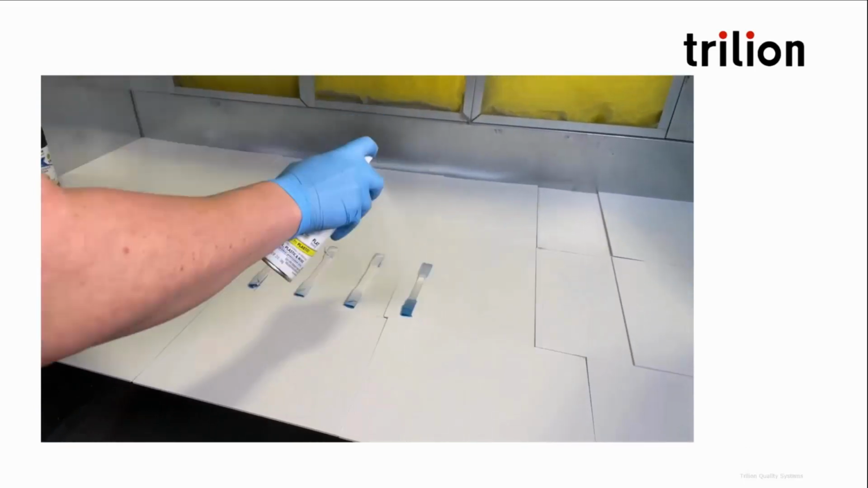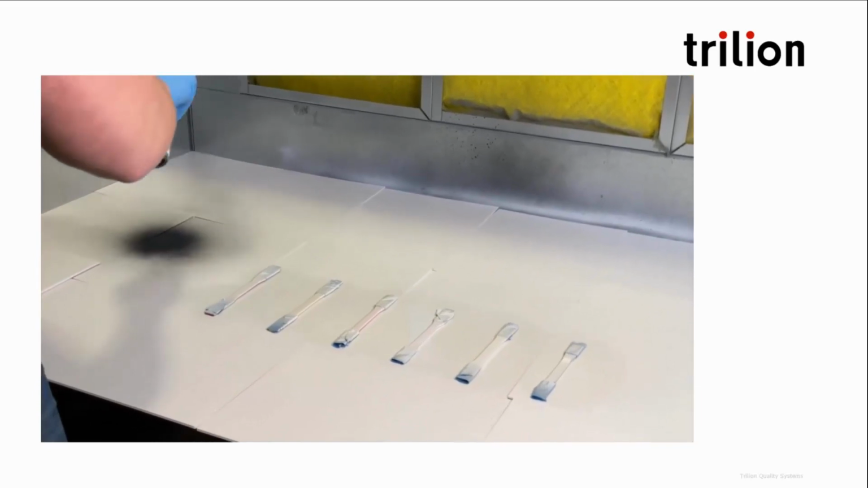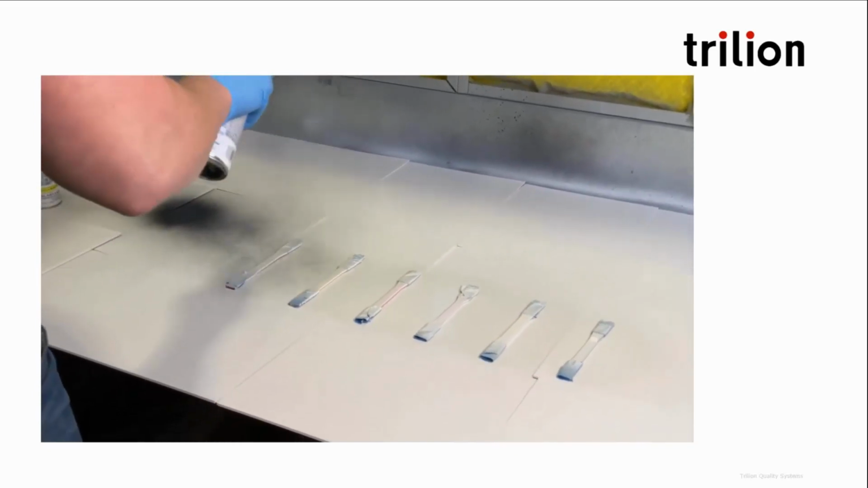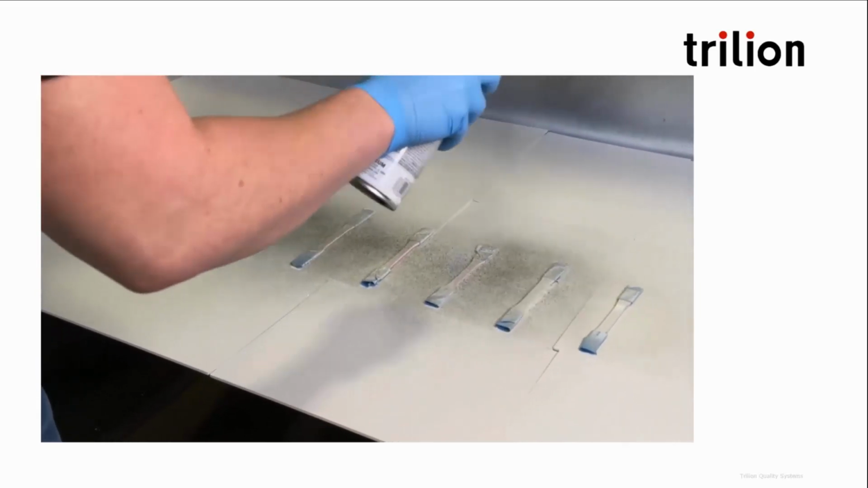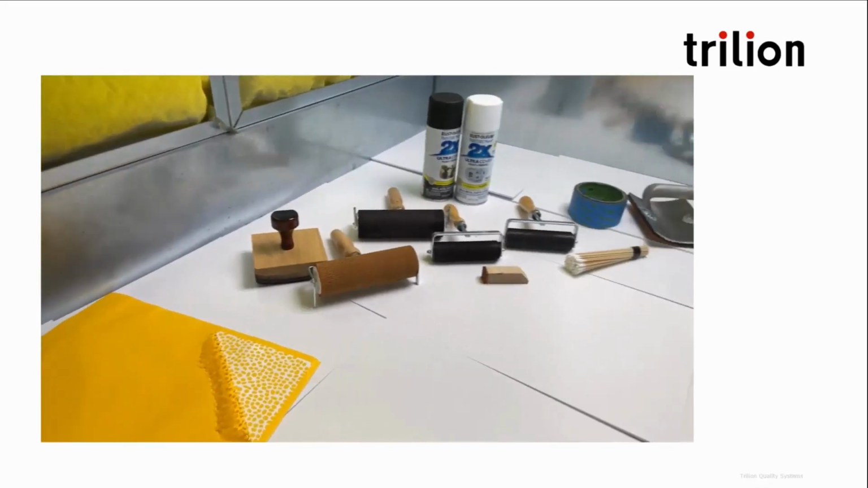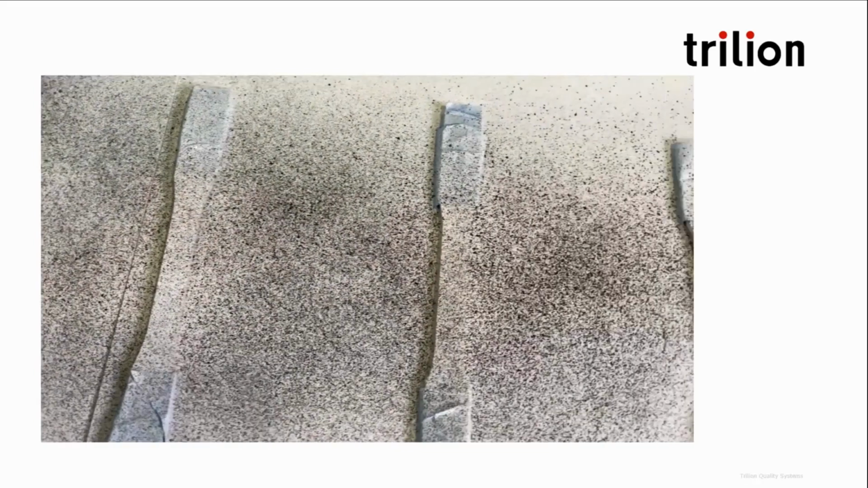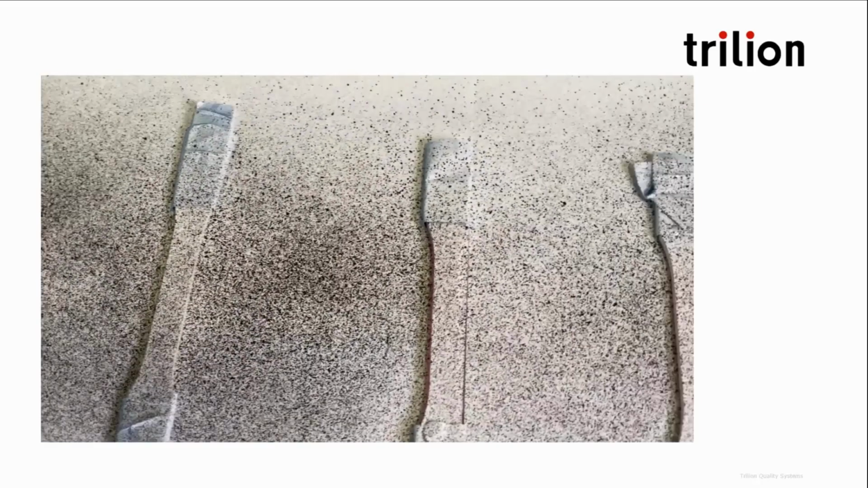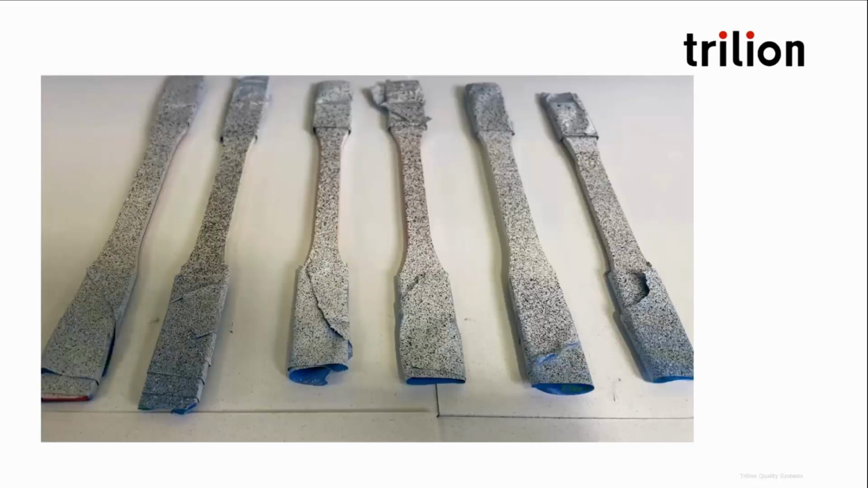We can do many samples at once. Often customers do 10 or 20 at once. We spray down a light coating of white and then release the pressure on the nozzle of the black flat paint, just aerosol off-the-shelf paint, and we're able to speckle pattern many different samples at once. We also feature stamps and rollers, even a printer that can print on pattern, but here with just spray paint, it's very quick. You get that cookies and cream looking pattern, and now we've got all our samples set up, and we can bring them to the load frame.